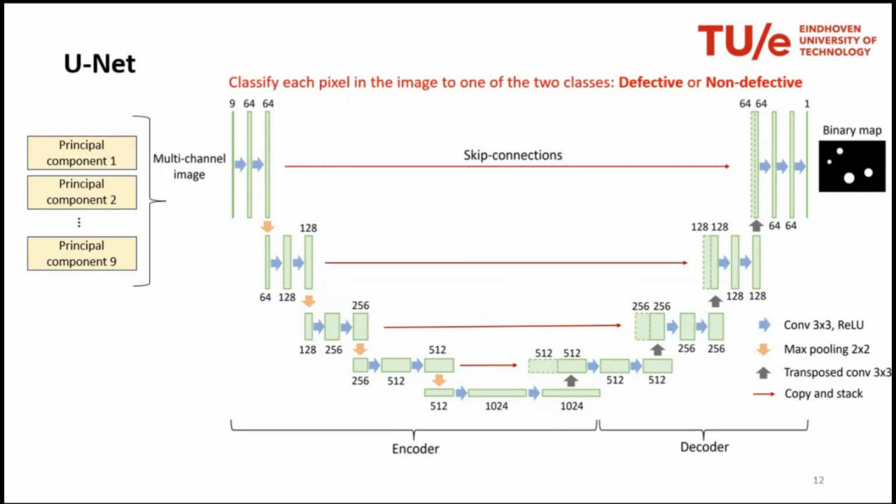Into this encoder part of the network, essentially we have the feature extraction. And in here we have the expansion that allows us to identify whether a pixel is defective or not. The skip connections allow for bringing in the information from the higher layers when expanding the images.